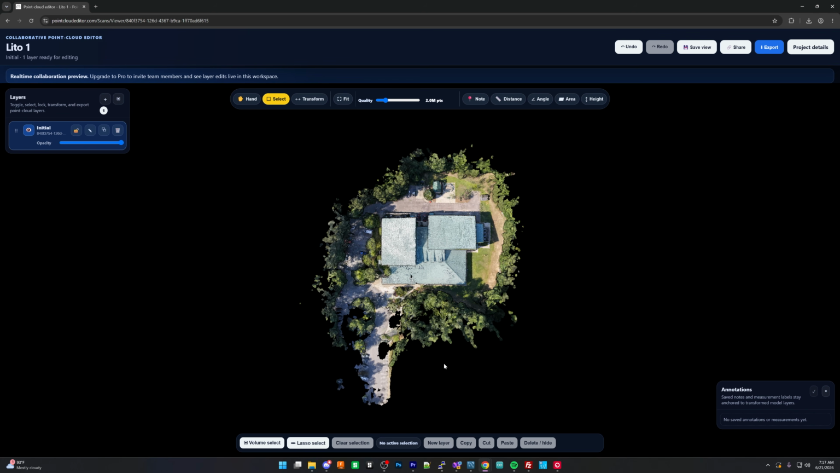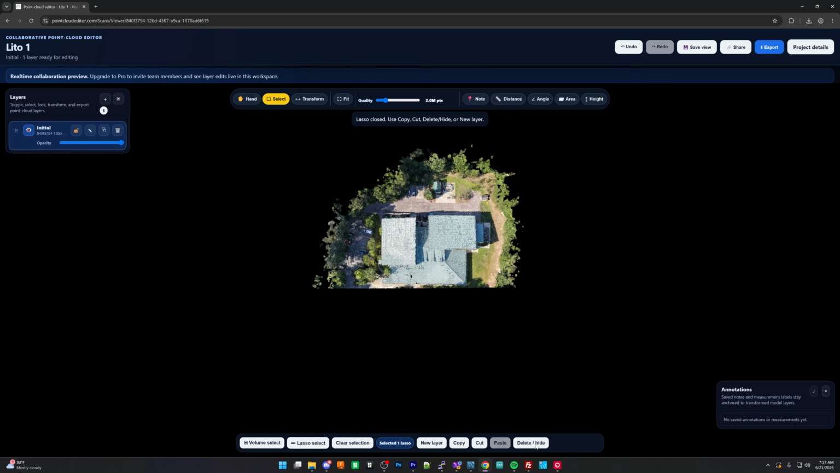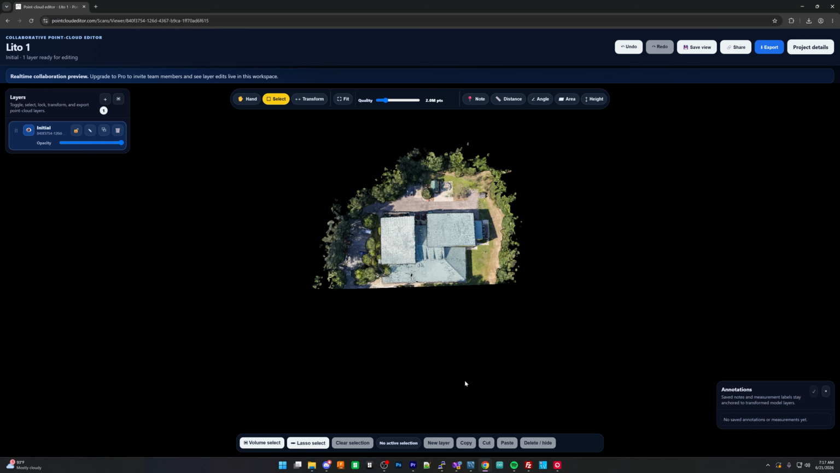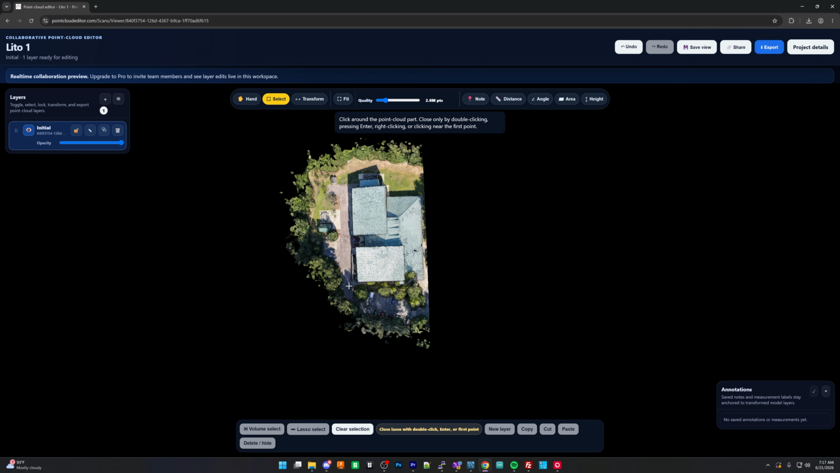Let's also go through and try to get rid of all the trees because we don't really need all this extra data. We're really only focused on just the point cloud that actually matters, which is specifically just the community center. So we can delete this. We can go through here and also delete this.